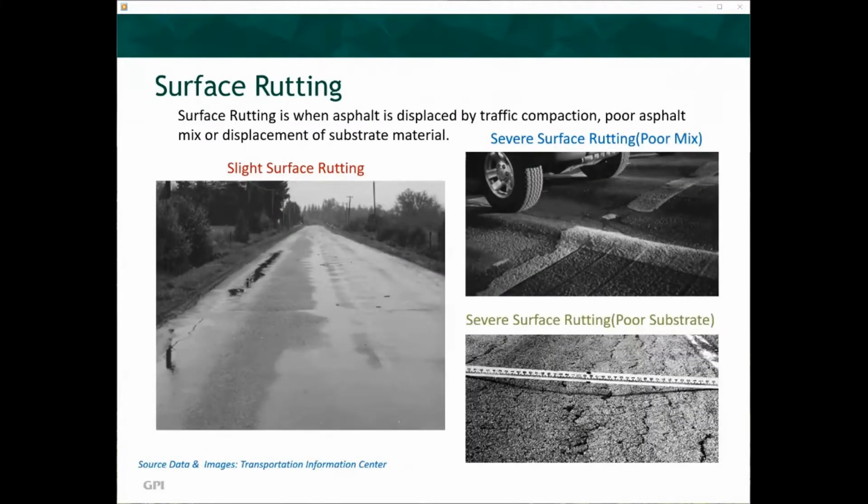Surface rutting occurs when asphalt is displaced by traffic compaction, a poor asphalt mix, or displacement of substrate material. Traffic compaction causes most rutting on older county and state highways due to poor or inadequate substrate. The most dangerous conditions concerning rutting occur during heavy rainstorms. Vehicles can hydroplane and lose traction with the road surface. Further, braking can also become a greater issue.